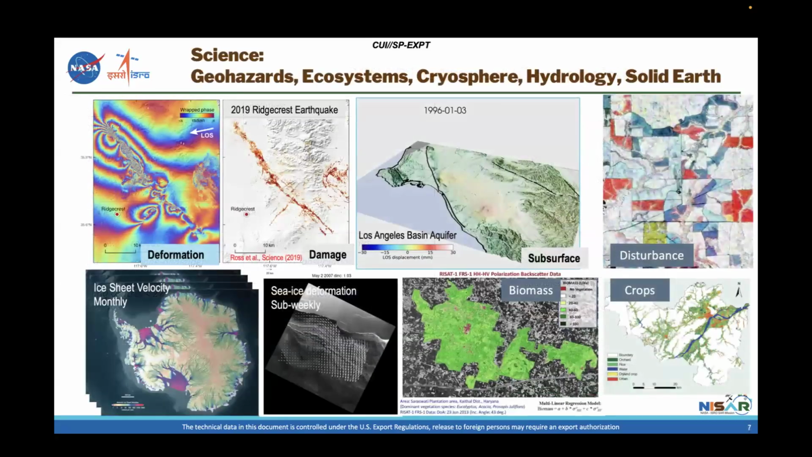There are a number of science and applications areas that are enabled by NISAR. These are just some of them. Some of them are really obvious. We've talked about them already a lot. Earthquakes, hydrology, but there are also damage, groundwater flow. But there are also some newer areas of interest that NISAR makes possible. For example, measuring disturbance, measuring crops, biomass. Those are all things that we're also able to do.